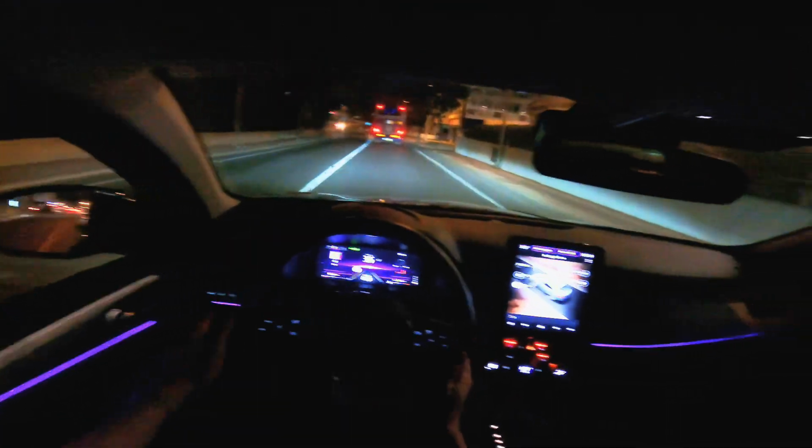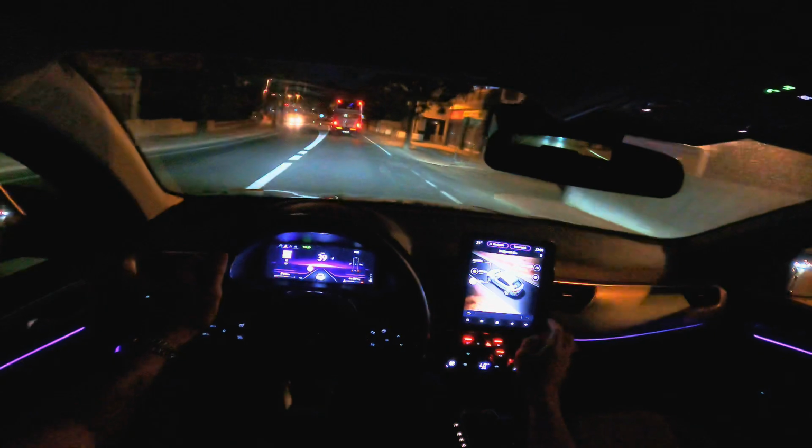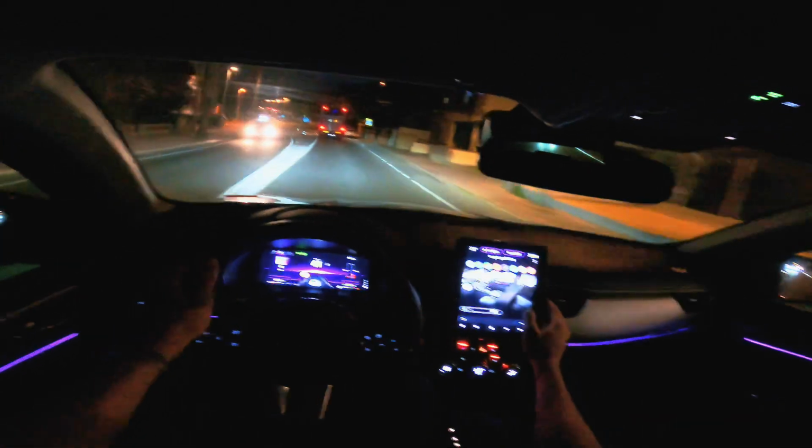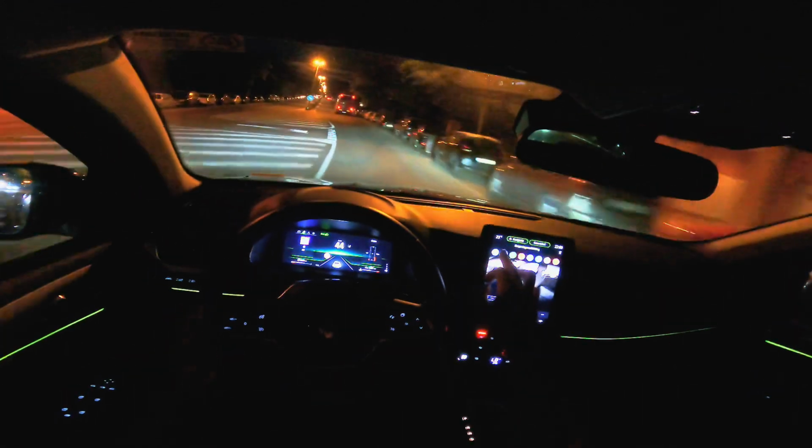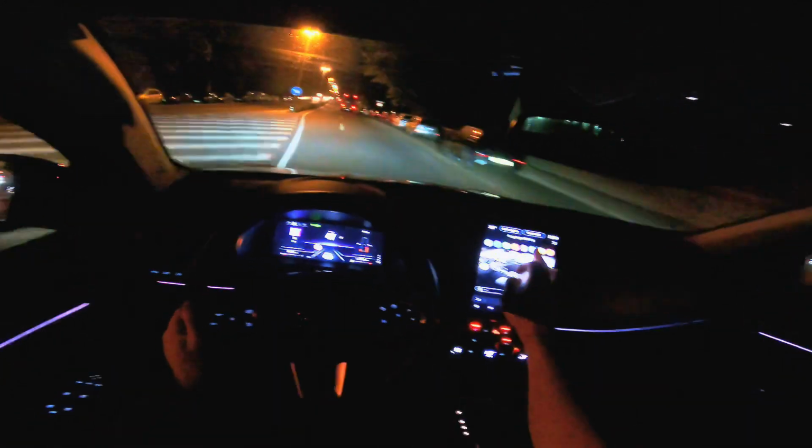I also really like the purple color on this car, but we are going to change it to green or white or light blue,